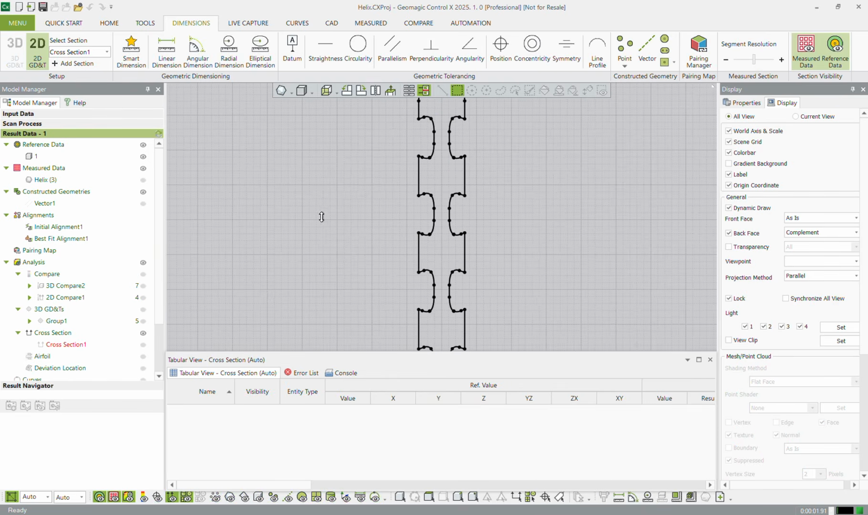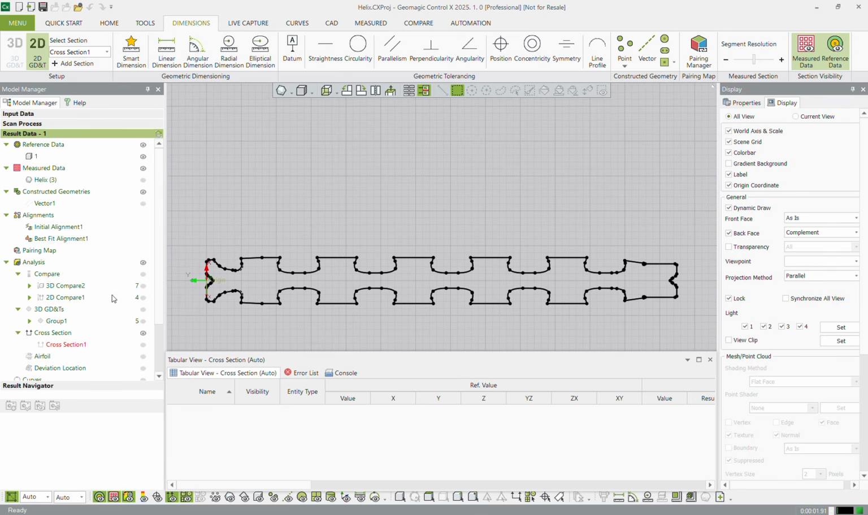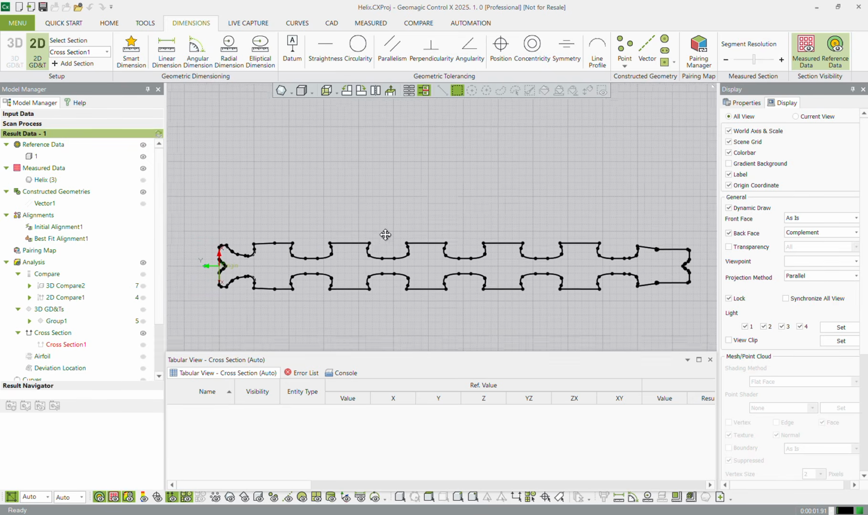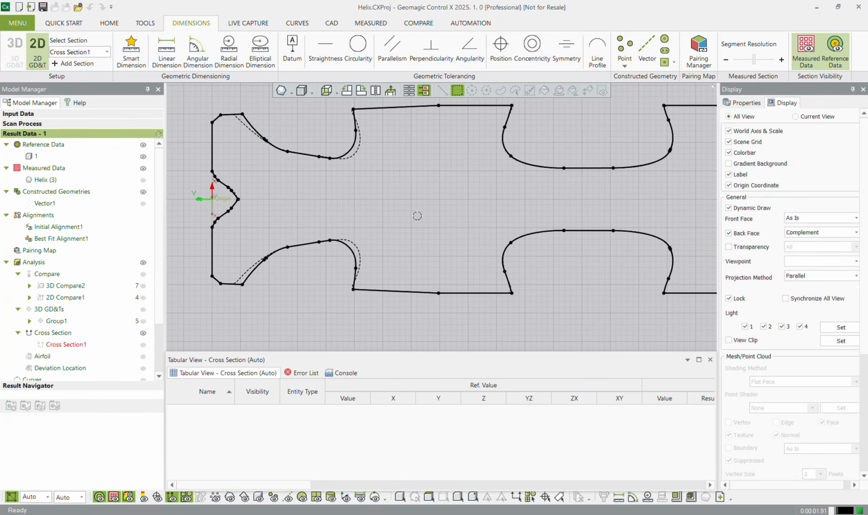And now, instead of a 2D comparison that we've seen in previous videos, we have a 2D cross section. This is very similar to a mesh sketch where you've got the dotted line, that is the measured data, that is the scan, and we've got the dark black line, which is the reference data or the CAD model.